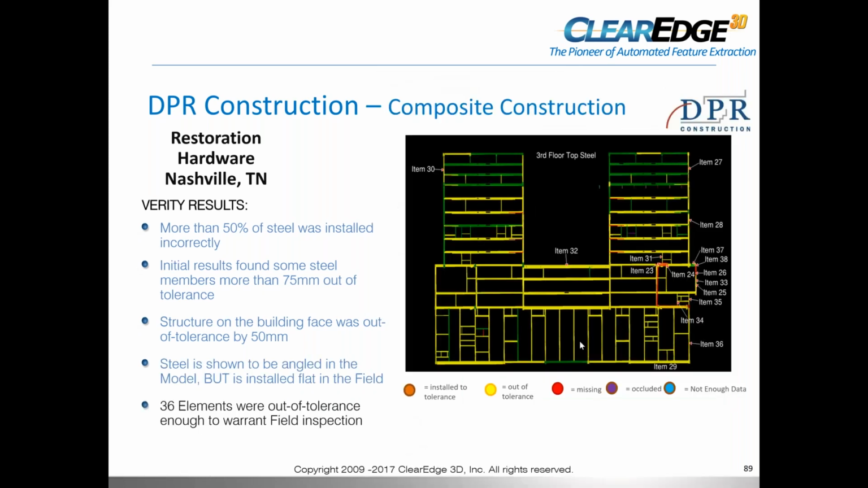And the other thing that it showed very quickly is, as they went up floor by floor, by the time they got to the 3rd floor, you could see that 36 elements were out of tolerance. So everything in yellow was out of tolerance, everything in green was in tolerance. Floor 1 was mostly green. Floor 2 had a lot of green and yellow. By the time they get to floor 3, there's a lot of yellow. And guess what floor 5, 6, 7, and 8 are going to do, right? If they don't make any changes and corrections, they're going to be all yellow too. So it very quickly showed them we got a problem, and they were able to correct it.